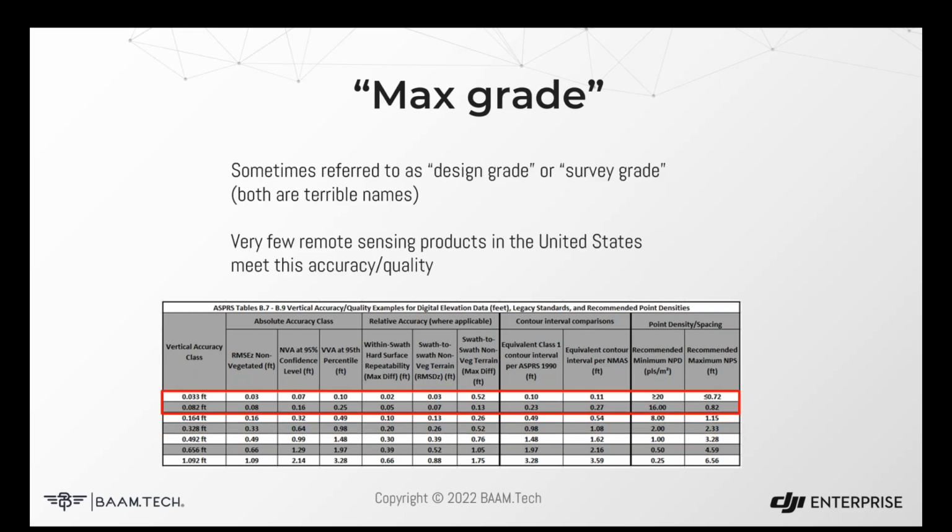So the next one we're going to talk about is this quote max grade. And again, these are arbitrary terms, but they're important in the context of this conversation. You'll hear people talk about design grade and survey grade, which I think are terrible names and they're misleading. There's no hard definition of what is a design grade or a survey grade. And the reality is there's very few remote sensing products that were required to meet this quote max grade, design grade, survey grade, whatever you want to call it.